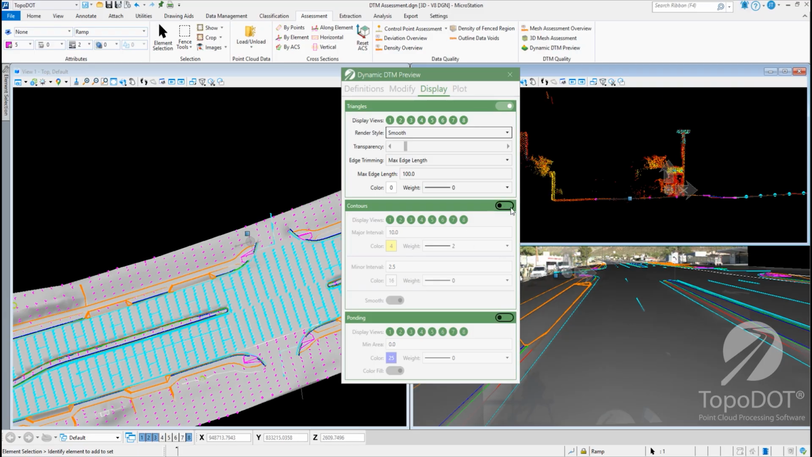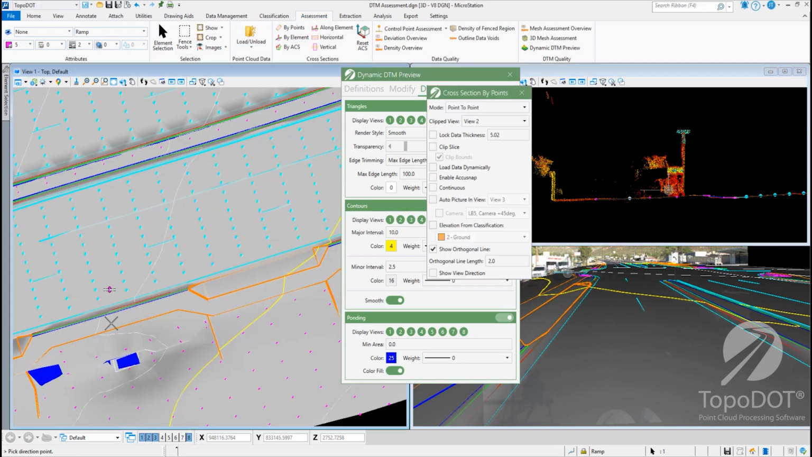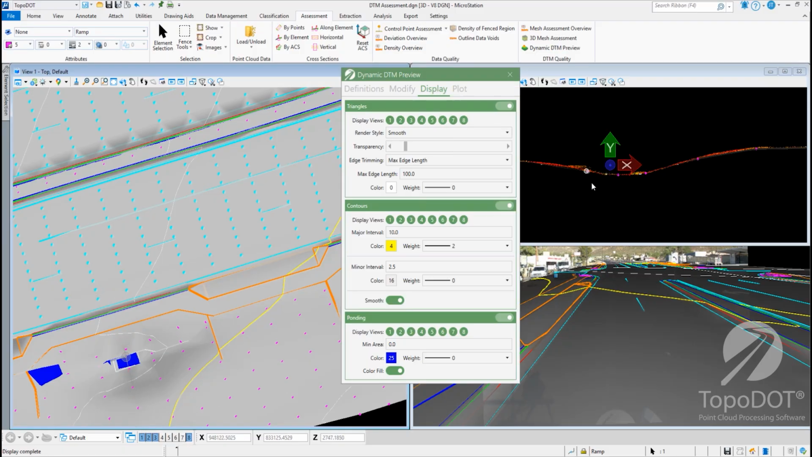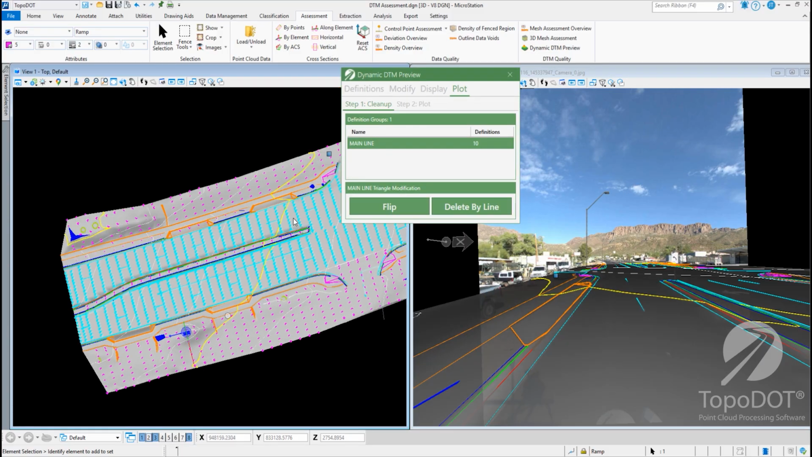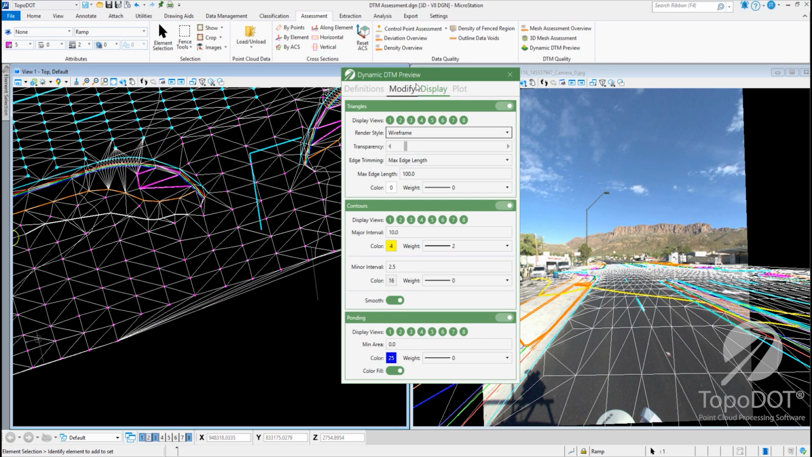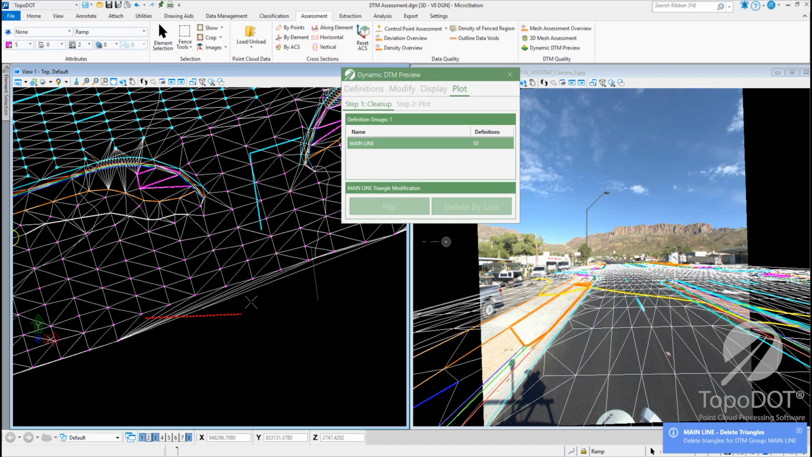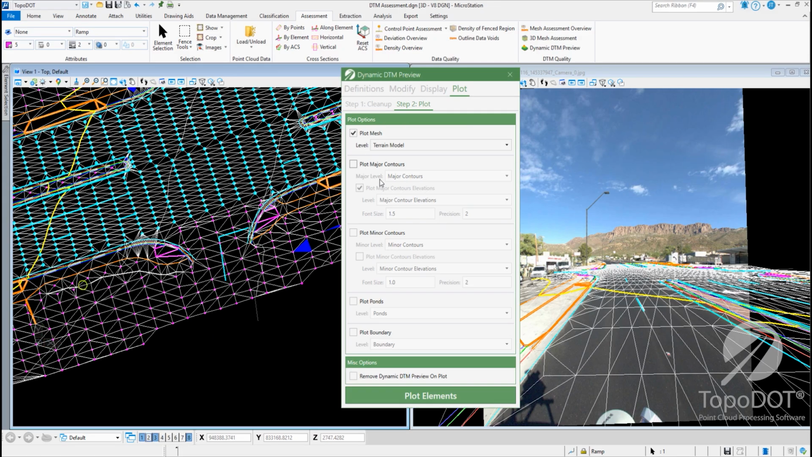The tool also calculates additional features such as contours and ponding, providing valuable insight into your site conditions. And because every project is unique, you can fully customize the display styles for your preview. When you are ready, it's just a few clicks to clean up, finalize, and integrate your DTM results directly into your deliverables. Dynamic, flexible, and intuitive, this is the next step in surface modeling. Don't miss it in TopoDOT version 2025.2.